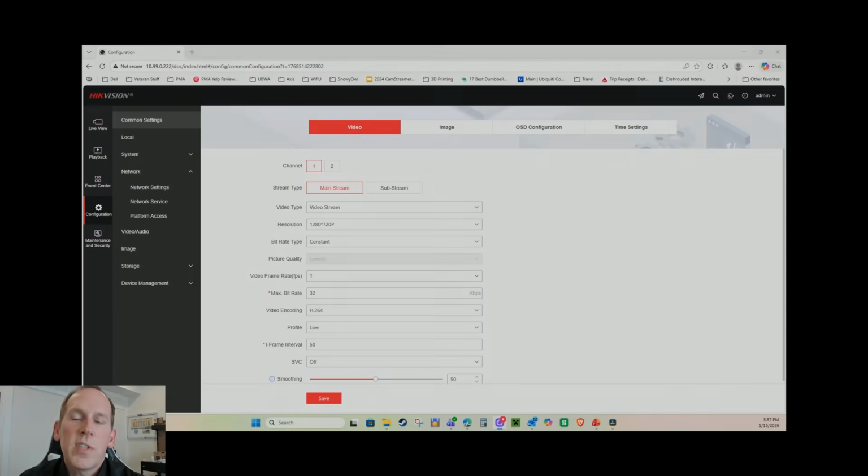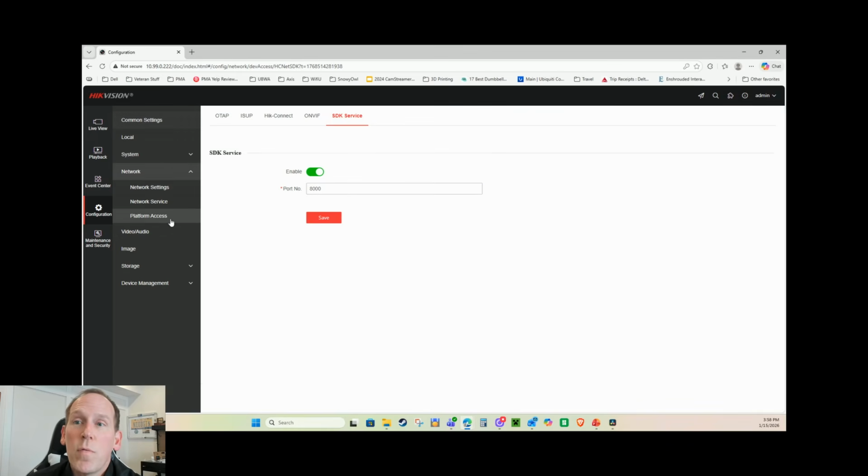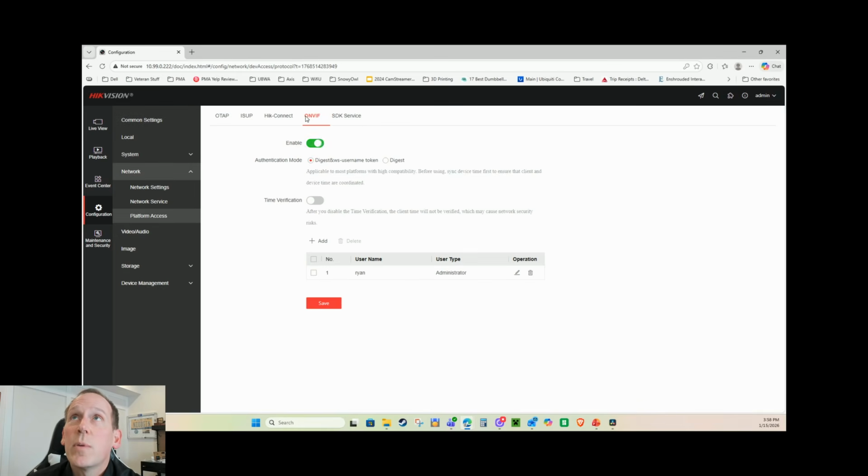Now, after you've set up your ONVIF camera, in this case, the Hikvision camera, we need to create an ONVIF profile. That's the actual username and login that you'll use to be able to add the camera. Every camera manufacturer has a different way of doing this, but for the most part, ONVIF profiles tend to involve logging into the camera, going into an advanced network setting, and creating a user. So you can see on here, we're going to go into this, which says platform access, and at the top it says ONVIF.